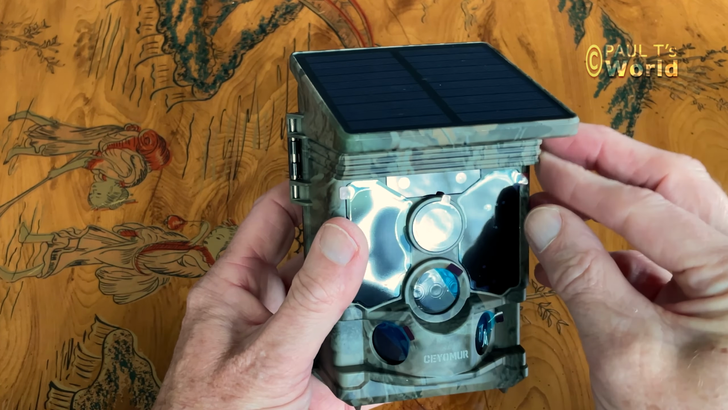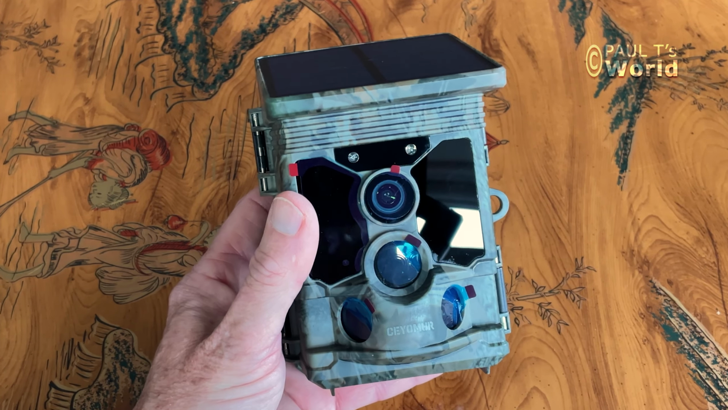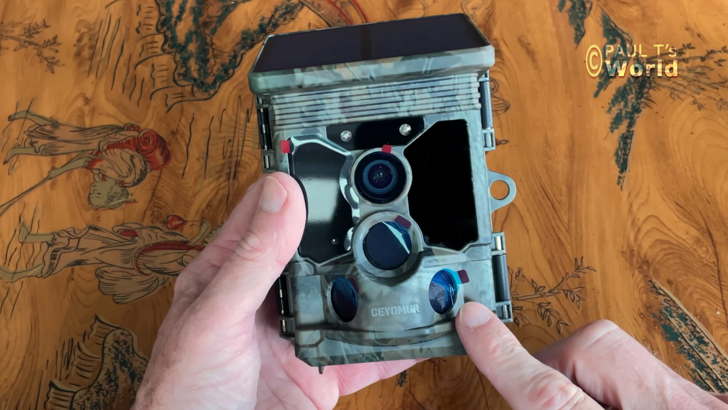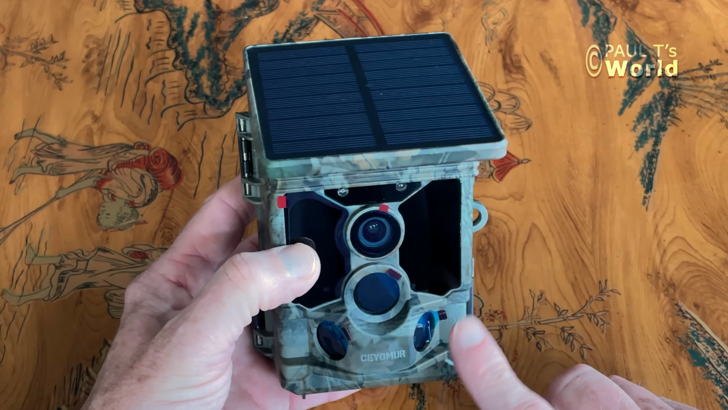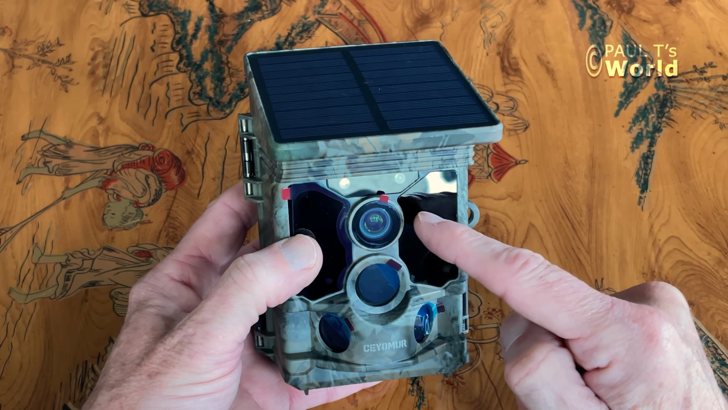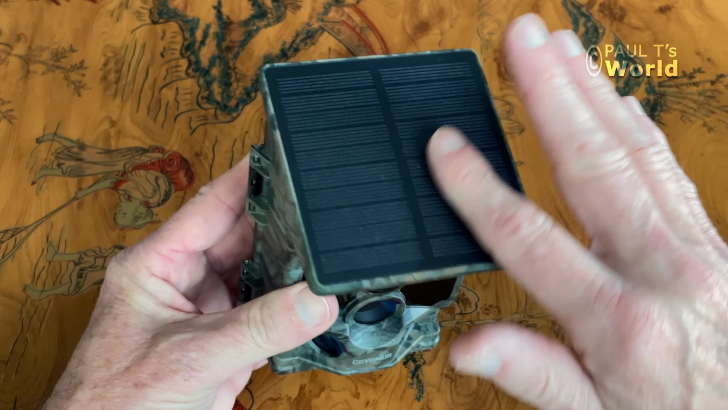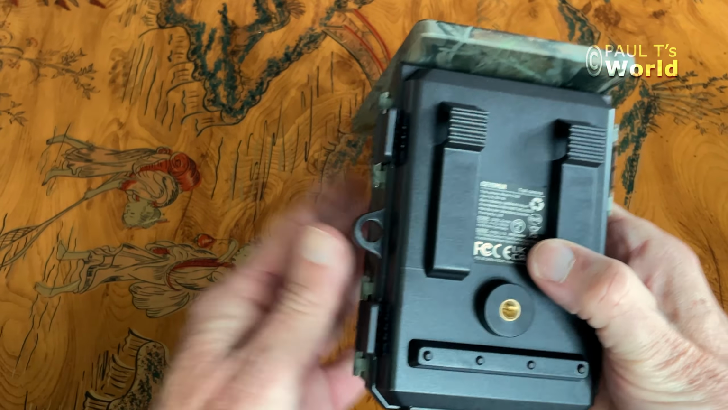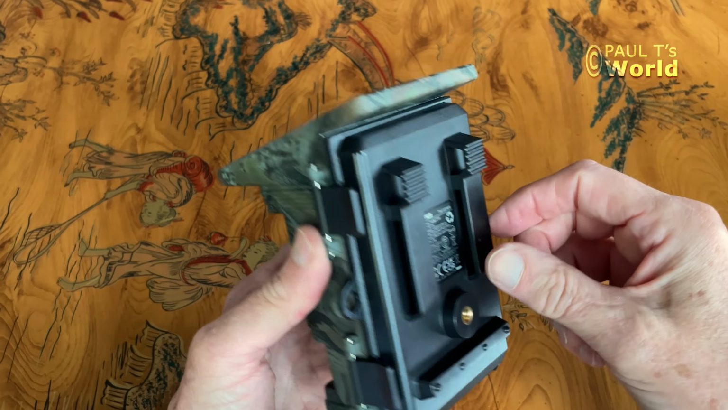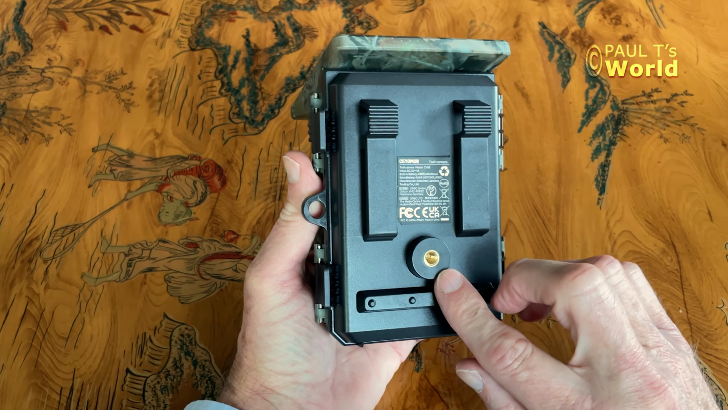Each of the surfaces are covered with a little film that you can peel off. So each of them have got this. We've got the sensors here. Quite good to have sensors pointing to the side so it can pick up animals before they even enter the field of view. Here's the lens, and we've got the PIRs and the various sensors. As I mentioned, the solar panel, the brackets for putting the strap through for attaching to a tree, and we've got here a tripod mount.